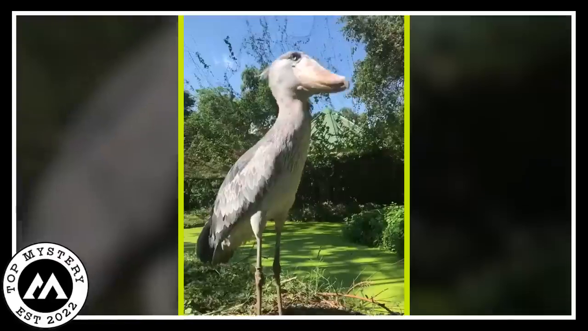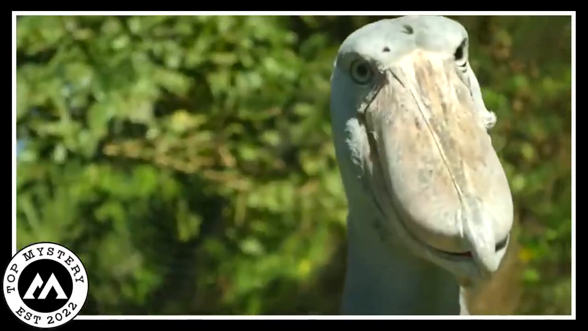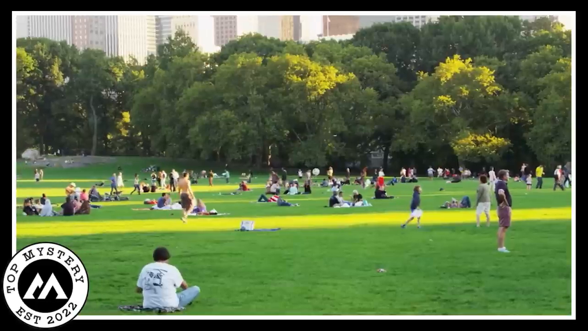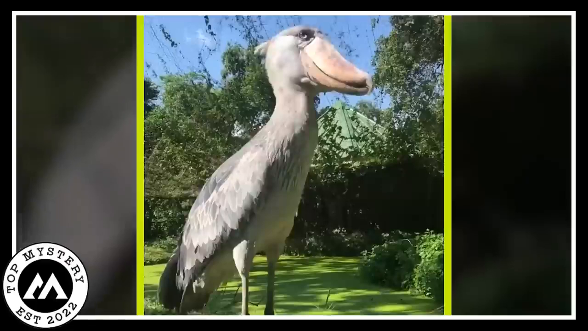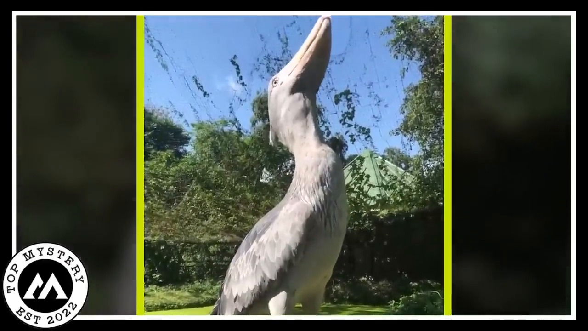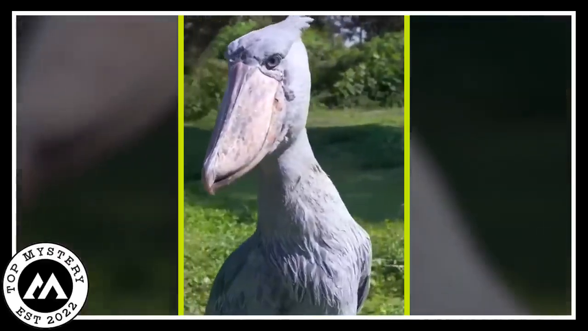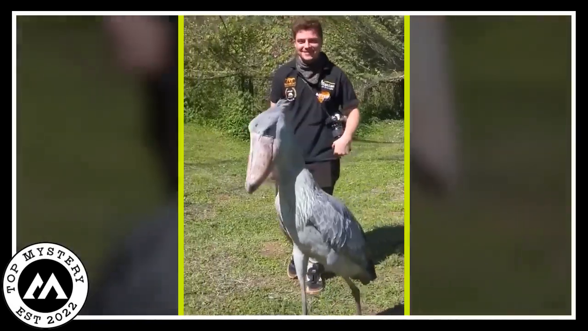Mystical shoebill stork enigma. In a calm park during the day, something strange happened. There's a video showing a big blue dinosaur bird called a shoebill stork. It's not like regular birds, it's huge and mysterious, like creatures from a long time ago.